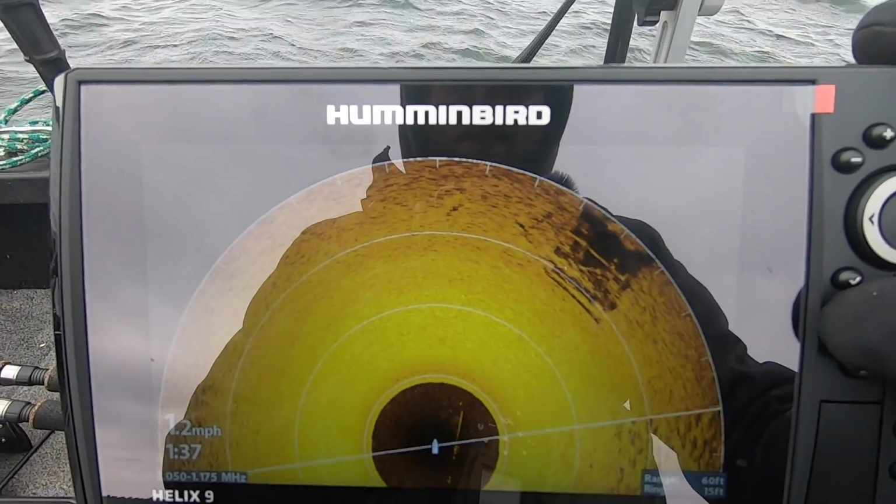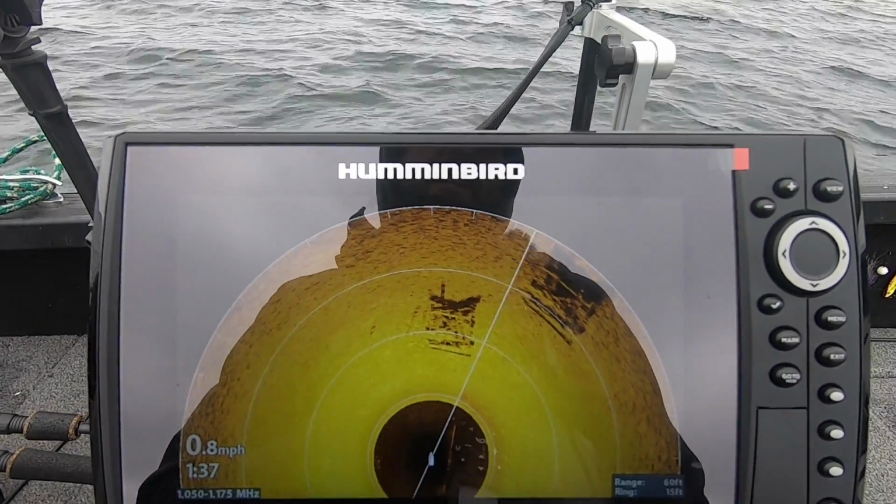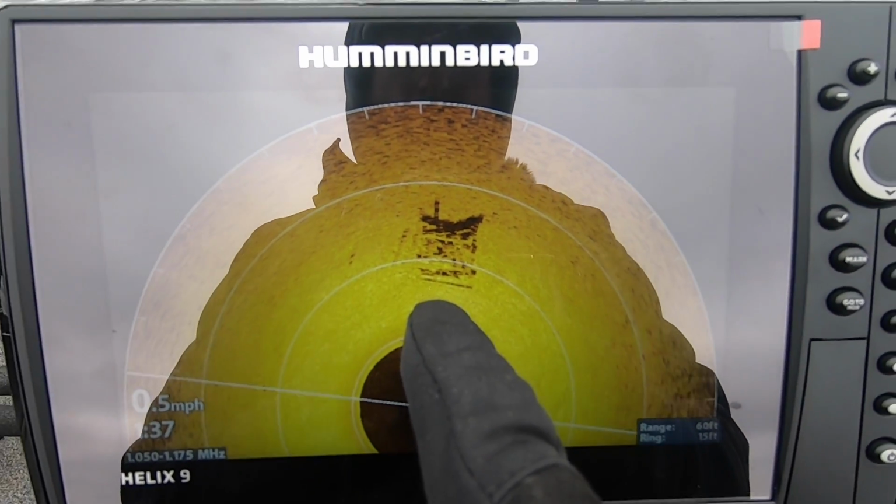I'm moving at 2.5 miles an hour, or yeah, 2 miles an hour. So I'm gonna go ahead and take a screenshot for you. And you're gonna see this crib, it's quartering off my front. So let's say I spot lock for a second. Let's say I'm a bass guy and I wanna be fishing this crib. Well, now I know, hey, based on where I've moved to since I first saw it, that thing is right in front of the bow.